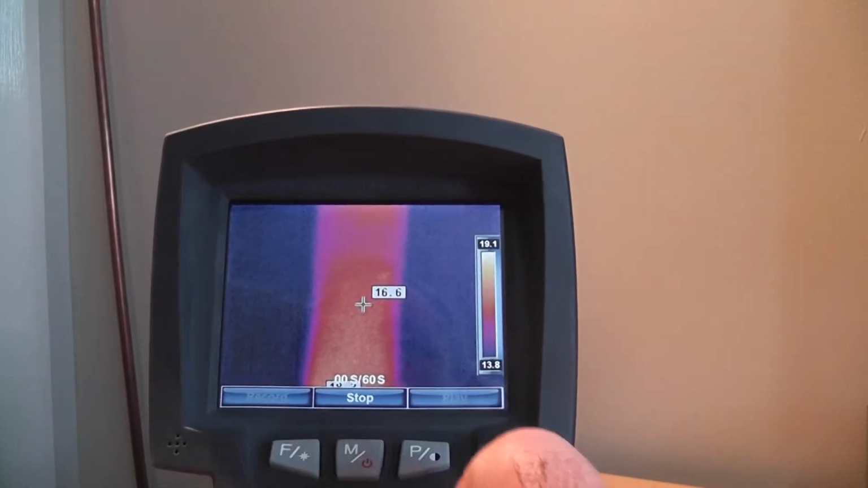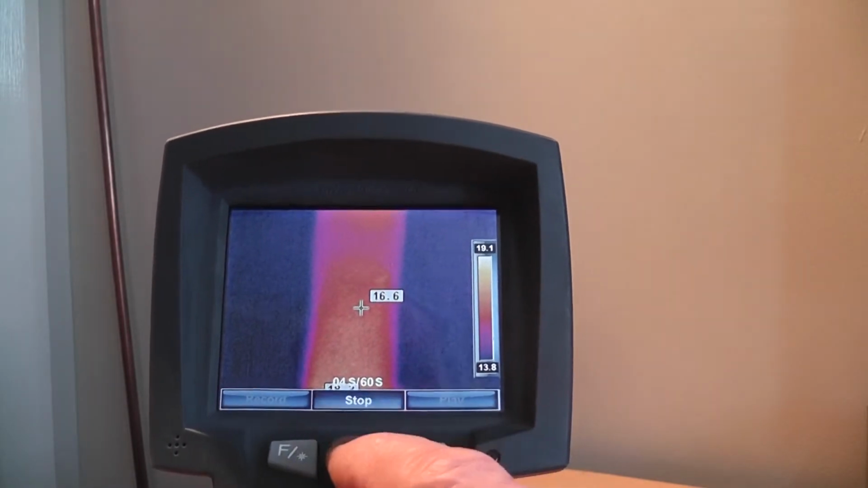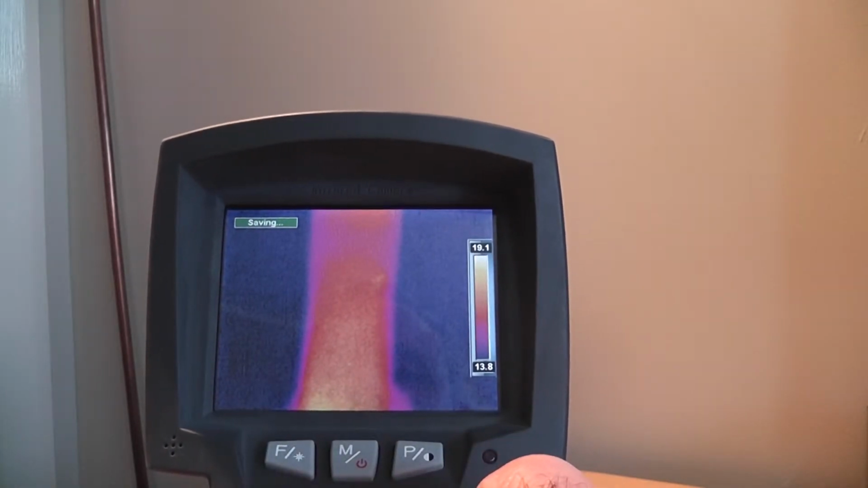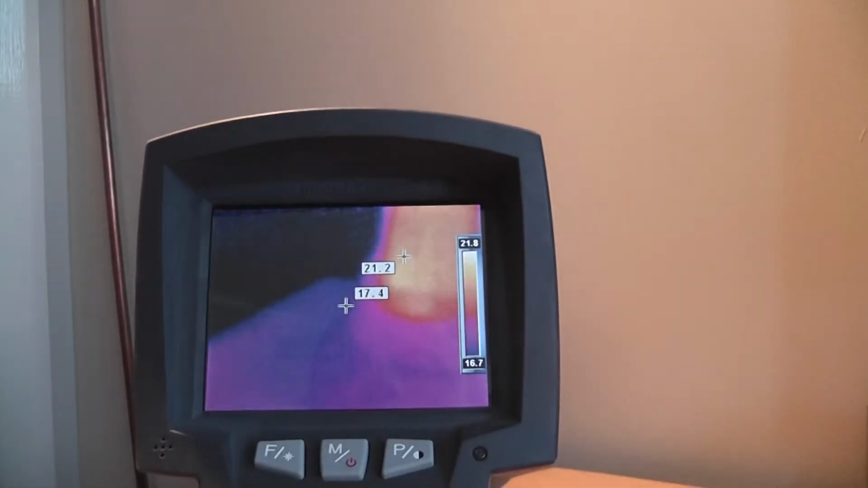Record a portable phone, and then I can save it. Progress is up there, tells us what it was saved as.